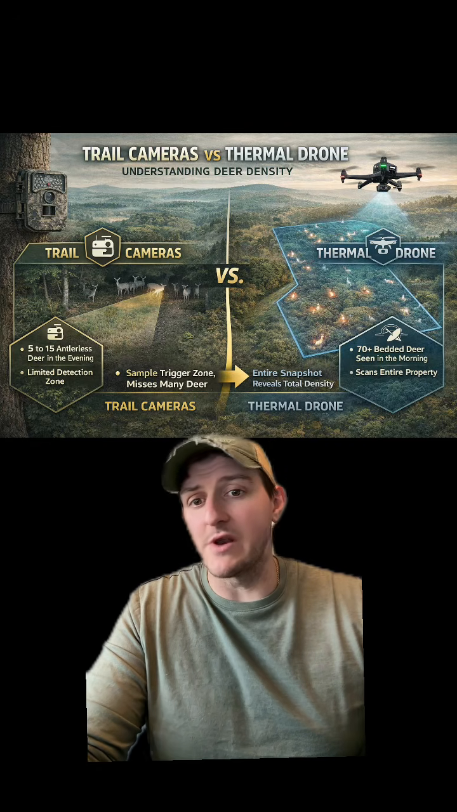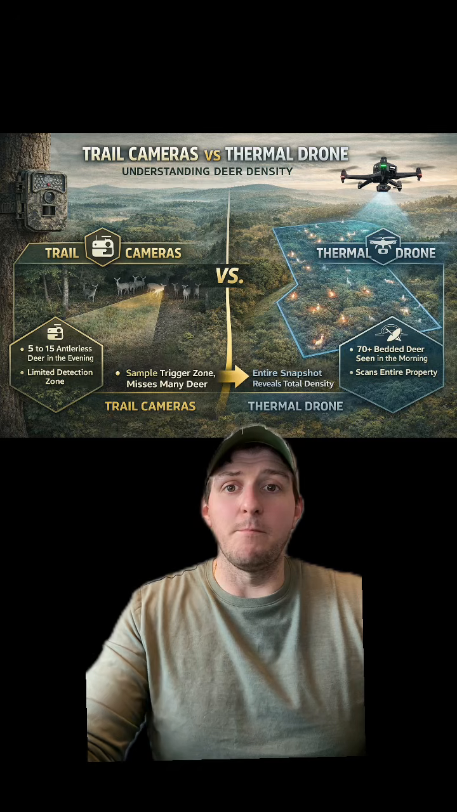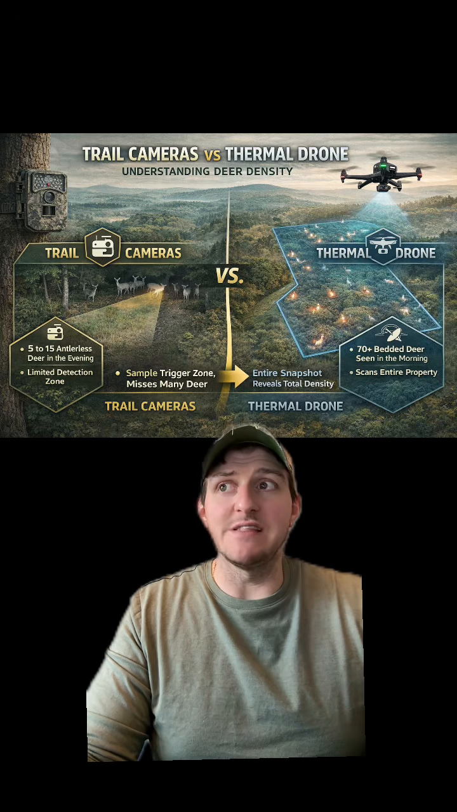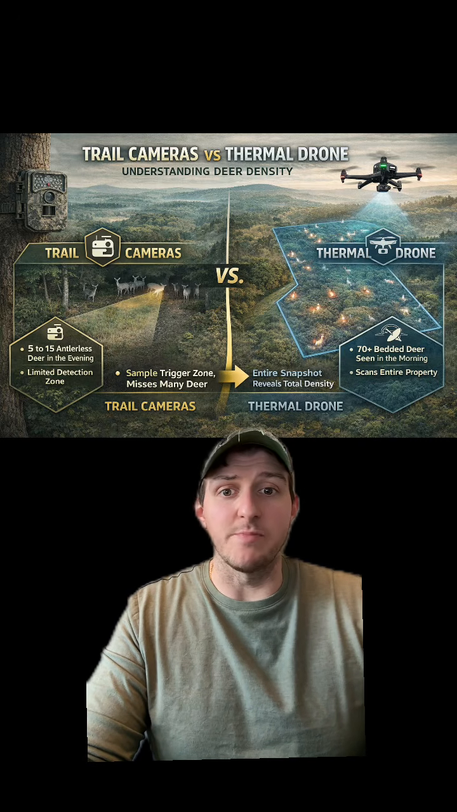We only use our hunting observations or our trail cameras, and it's not saying trail cameras aren't a good tool, but I was blown away at the overall density, and obviously that's going to continue to creep up unless disease or we change harvest protocol on this particular piece next year.